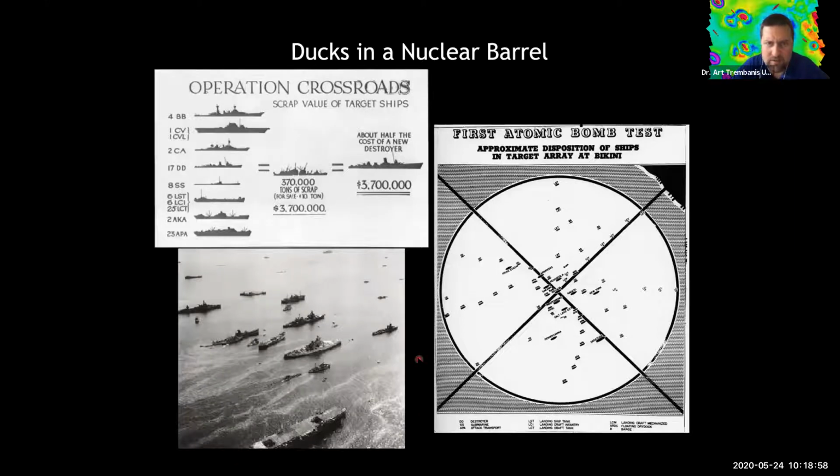And so the Operation Crossroads tests were an opportunity to test to see what would happen to ships if atomic weapons went off in their proximity. And so they had a number of ships that had basically gone through their useful life, and so they were brought out.